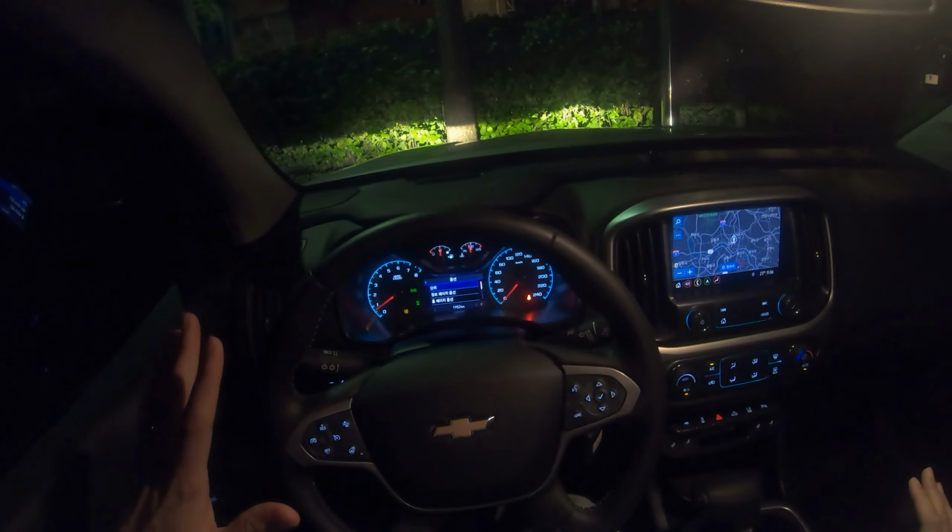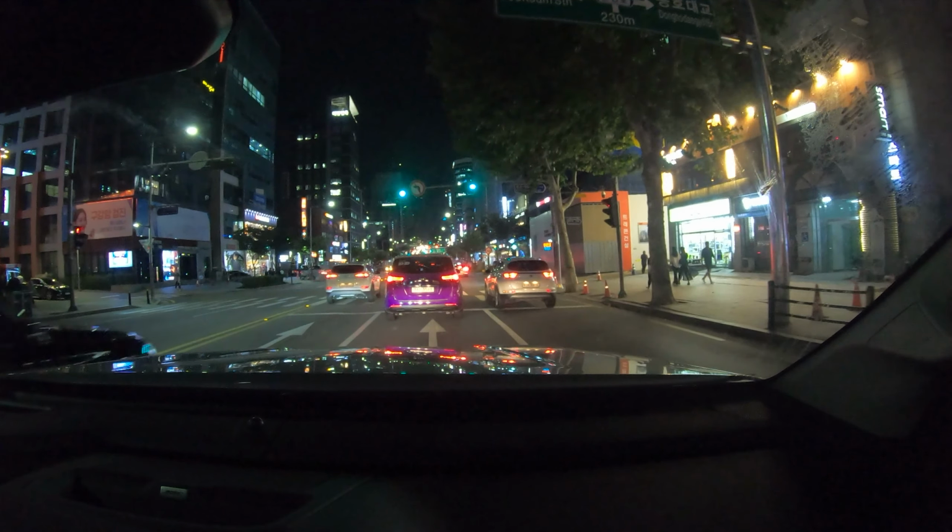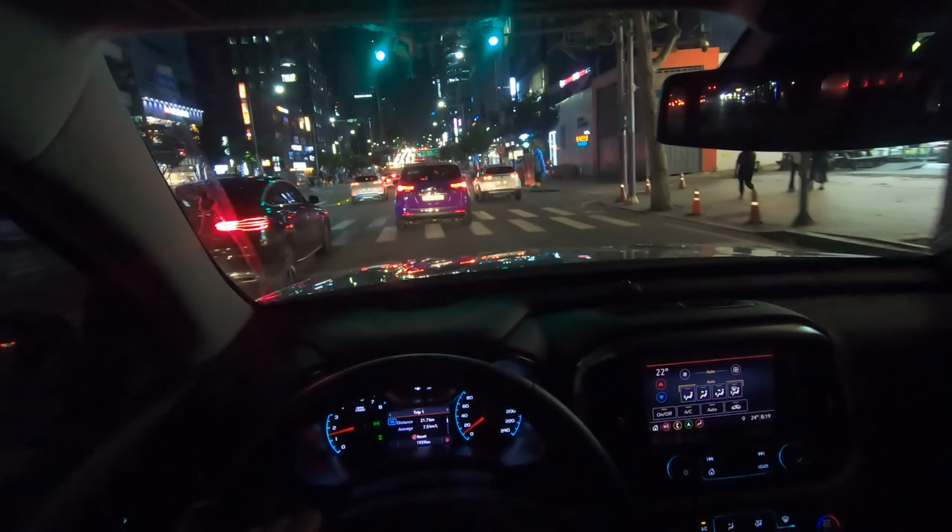So I think I told you everything about the interior. Now we're going to go drive it once more because I forgot to turn on the stabilization. Okay. So this is actually part of the Gangnam area. So let's drive the Colorado for a bit.